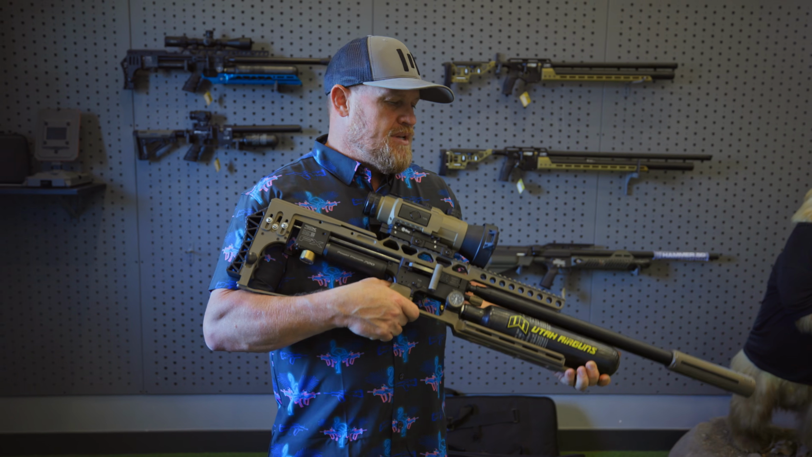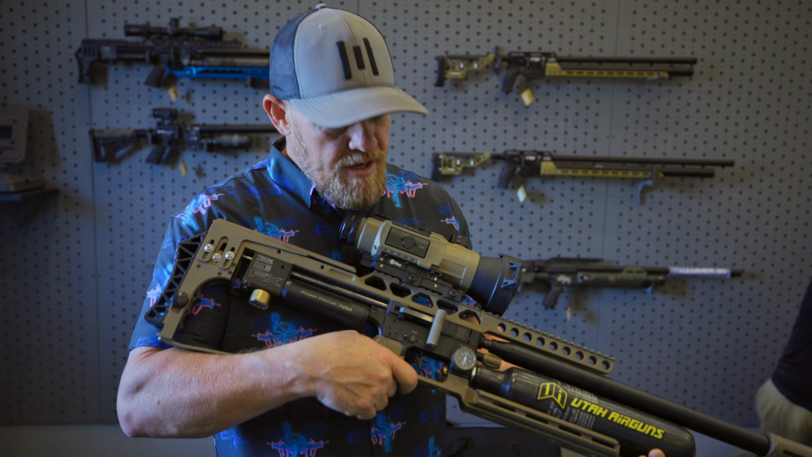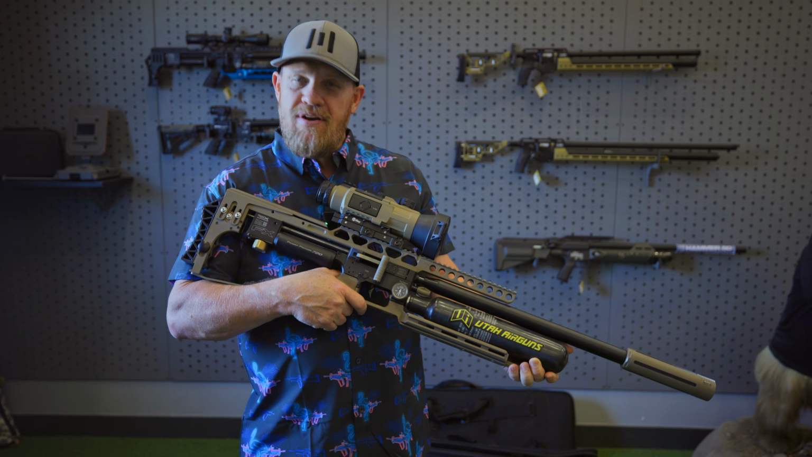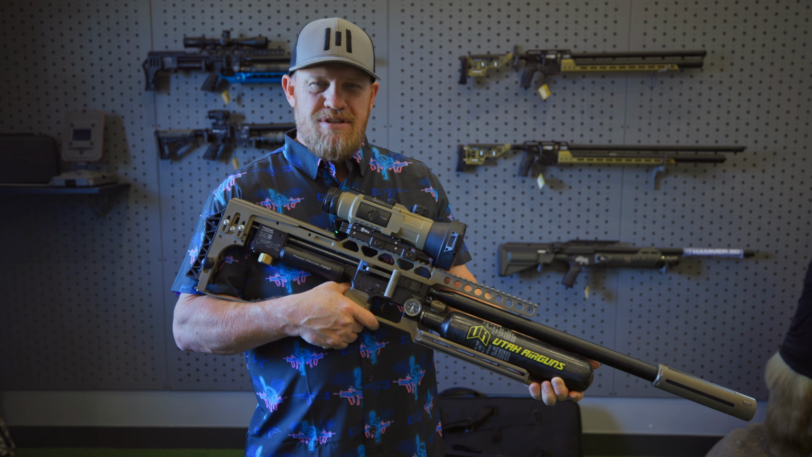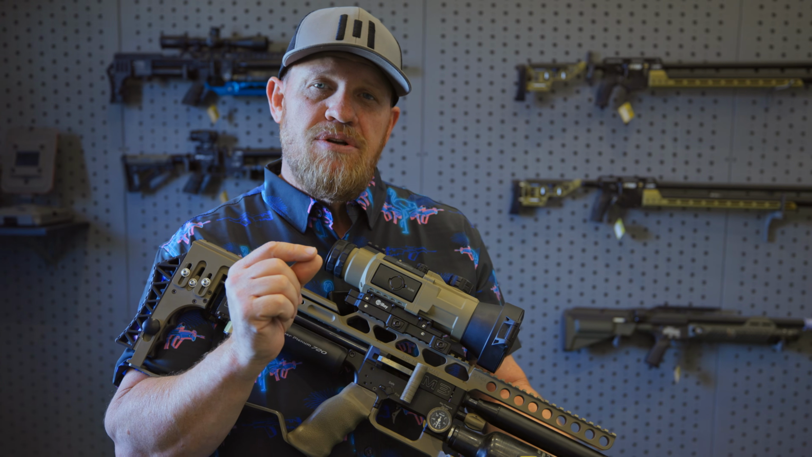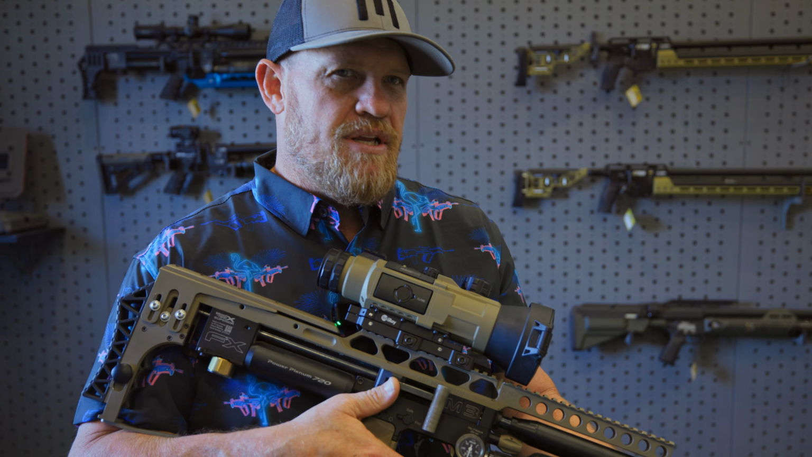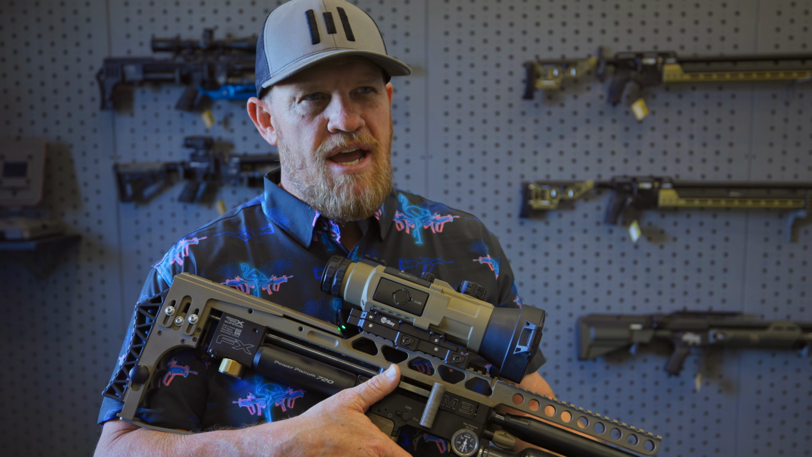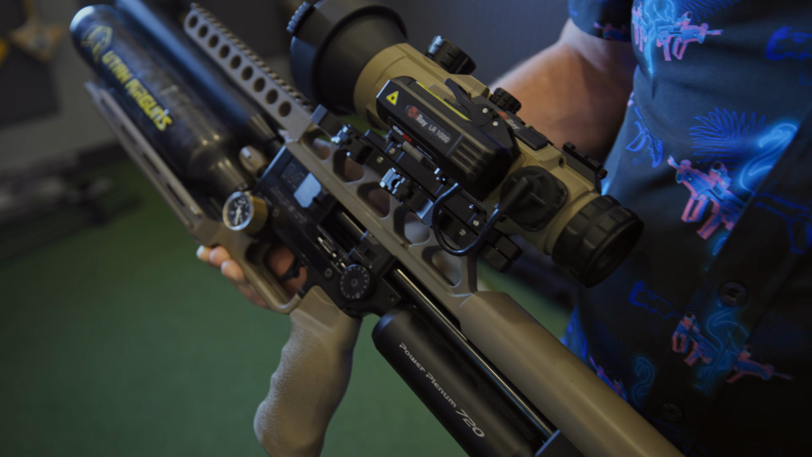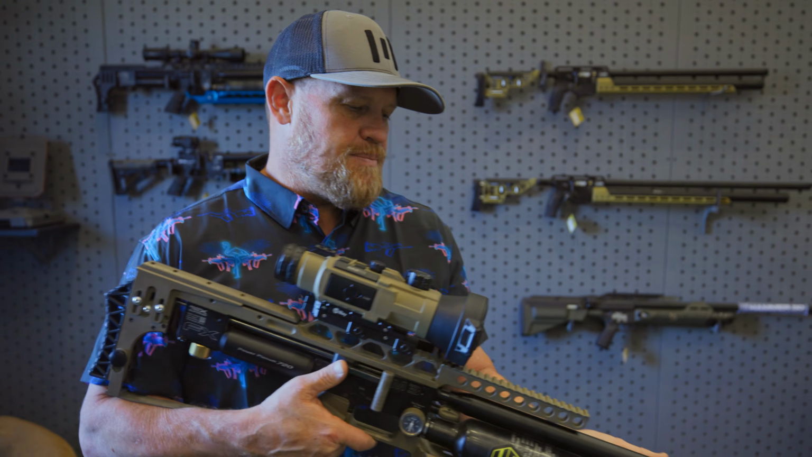Next up, you may recognize this little guy. This was the very first M3 in the country, and I've had it ever since, and I've left it the same setup. I run it just like this, 700 millimeter barrel, but I'm shooting the JSB knockout slugs, and it's set up to shoot those at about 990 feet per second, and I still get like 80 shots per fill. This gun's magical. So that's why I've kept it set up this way.